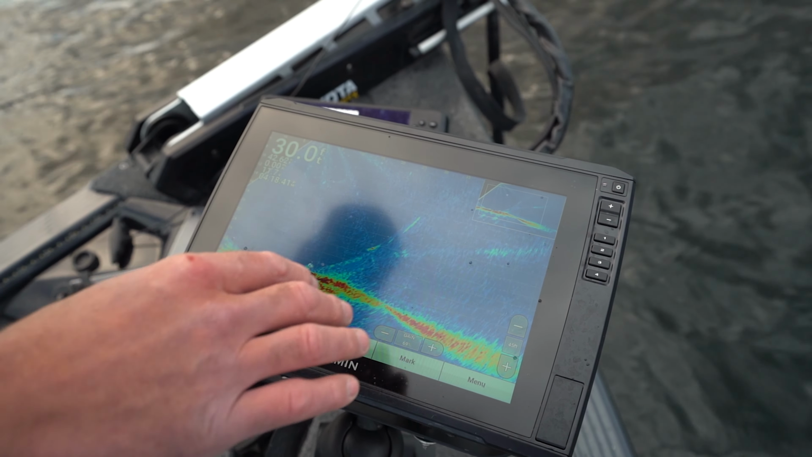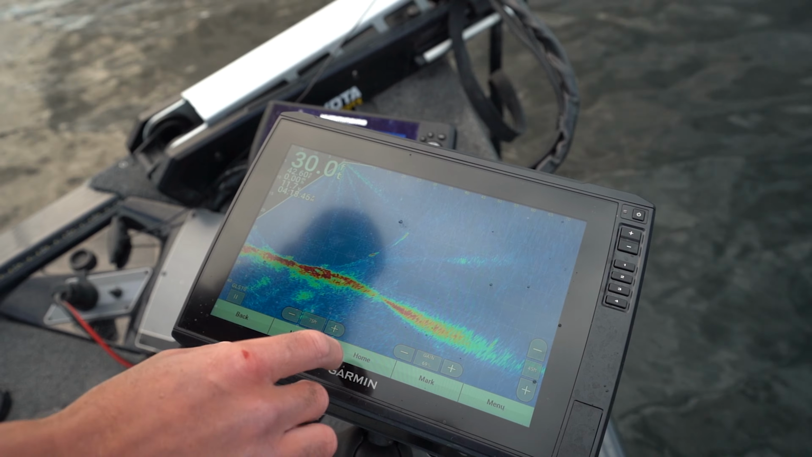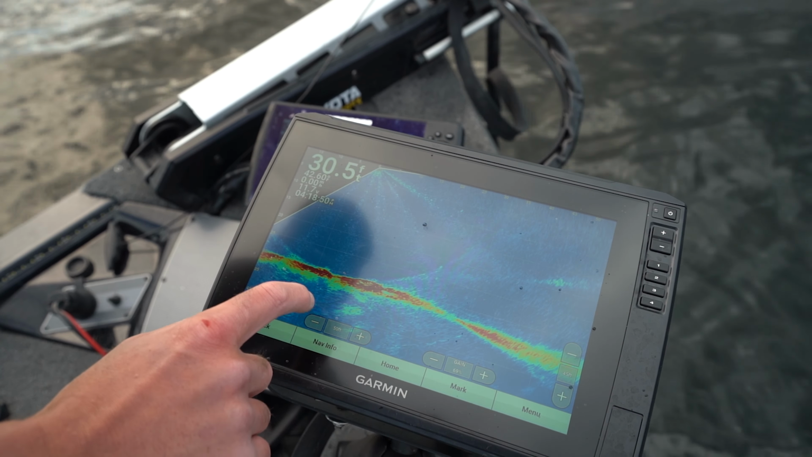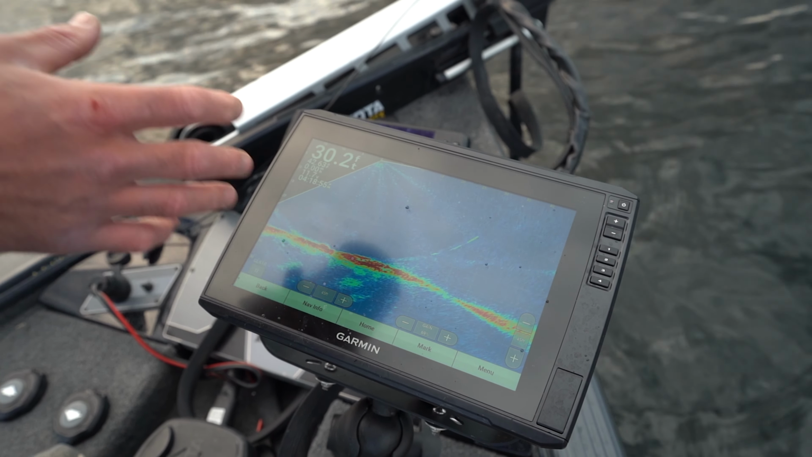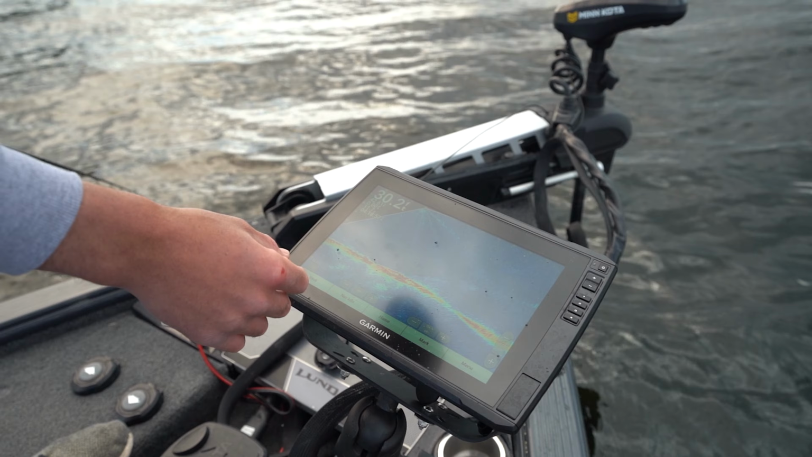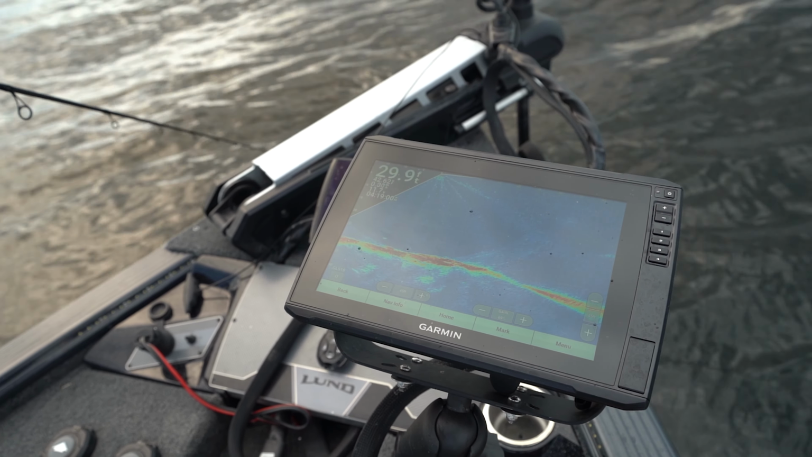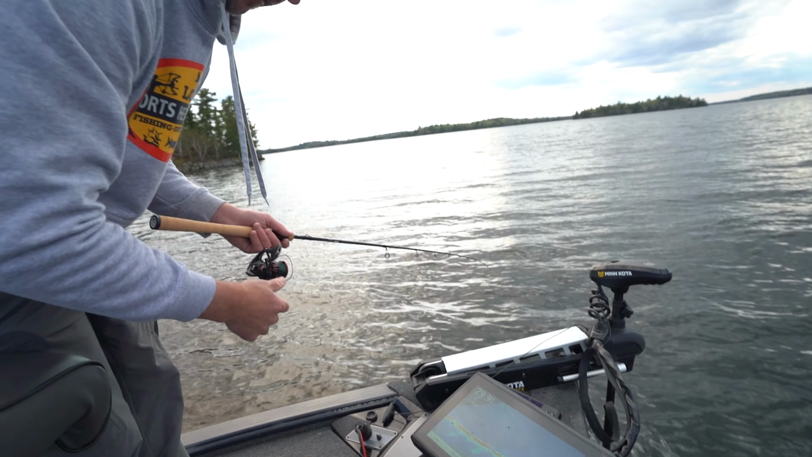I'll use that for search mode, and then I'll narrow it down as I get a little bit more dialed in. So if I find a ledge that has fish, then I'll narrow it down to 40 or so, and that just gives you a better definition. You can see what's going on a little bit better. But I usually don't go much further out than 75. You're just going to compromise your picture a little bit.